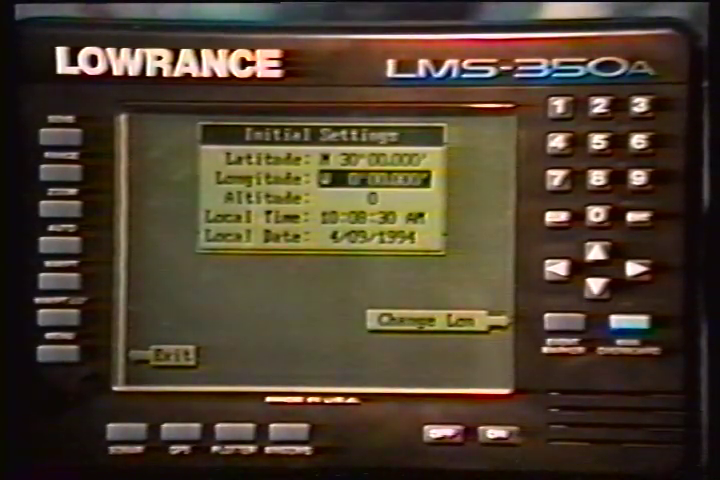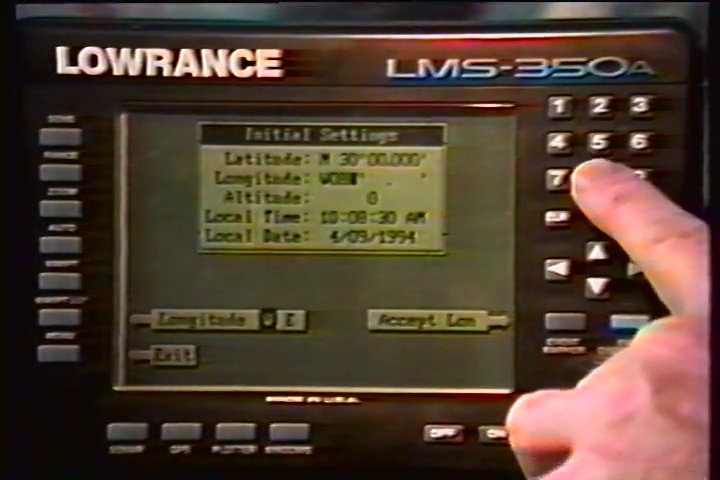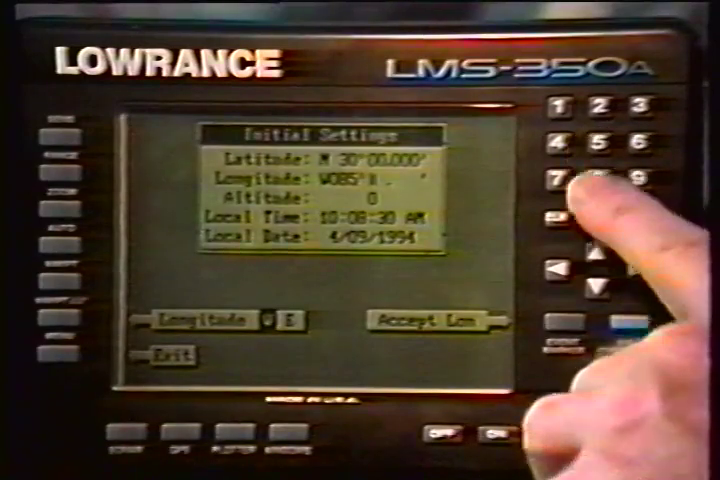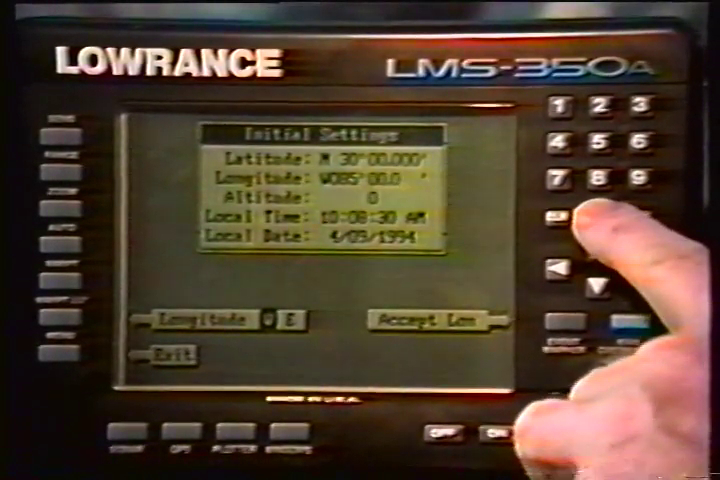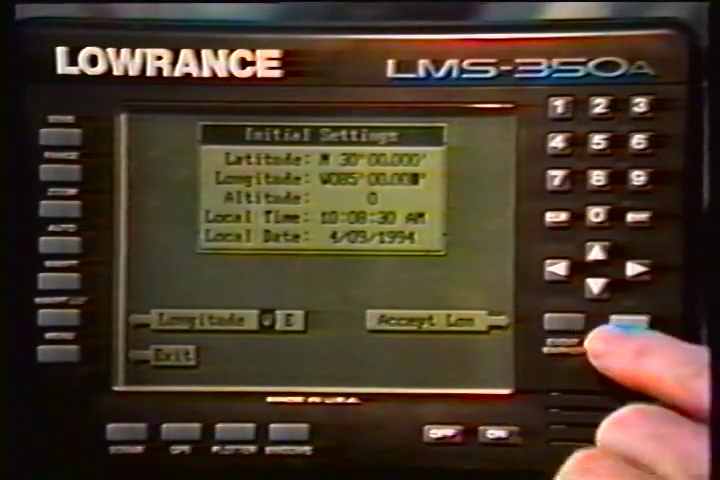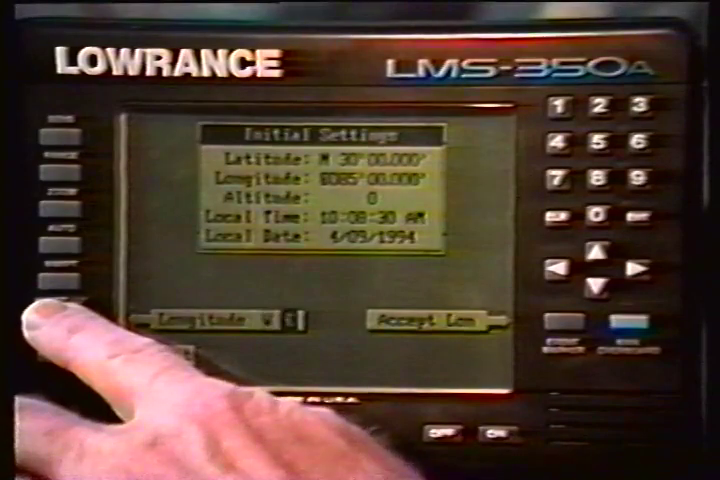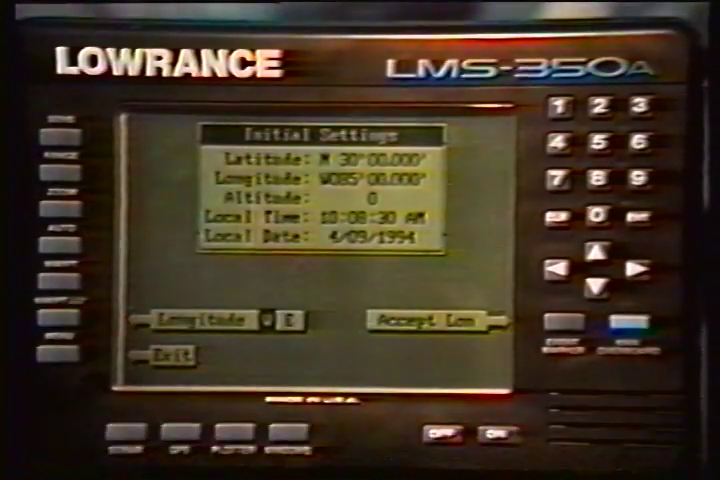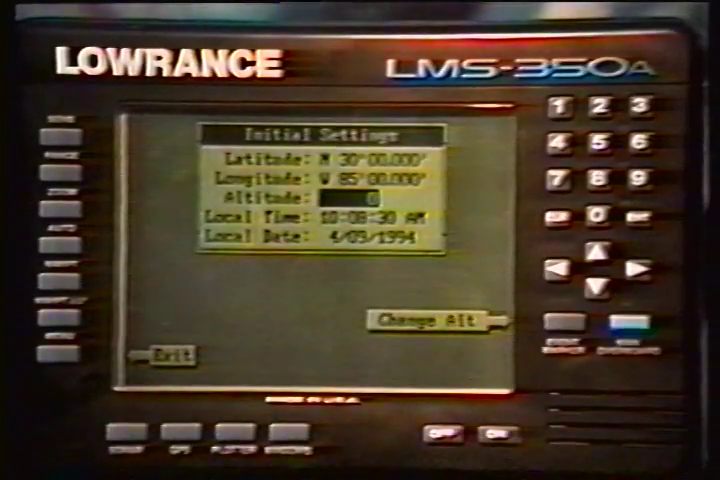Now, enter the longitude using the numbered keys. Be certain to enter a 0 as the first number in the longitude if it's less than 100 degrees. After you've entered the last number, press the key next to the Longitude WE label to change it from west to east if necessary. When everything in the longitude field is correct, press the key next to the Accept Longitude label.